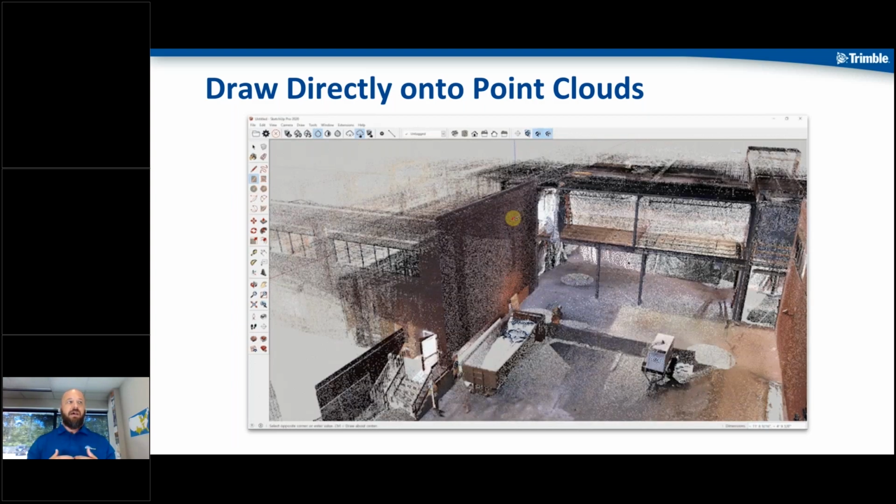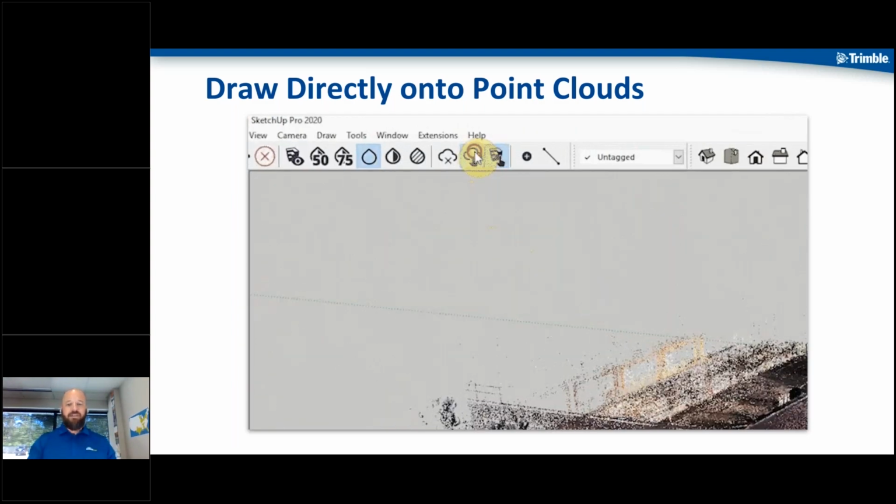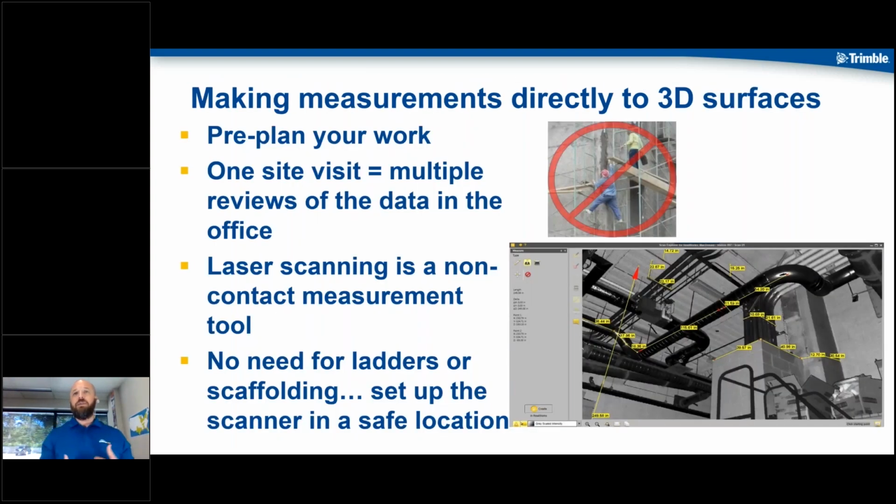A great example might be pre-stressed precast. If it's got to meet a specific camber and things like that, you can allow it to do that and use the tool to capture that data for you.